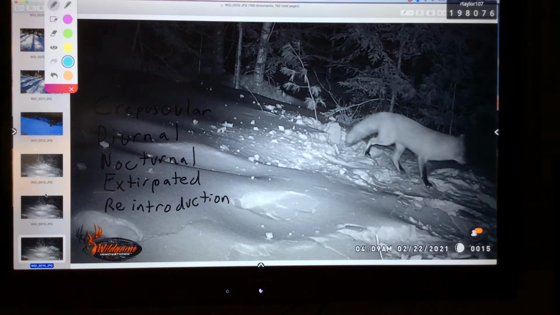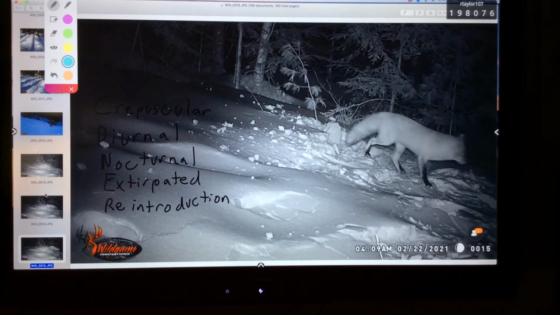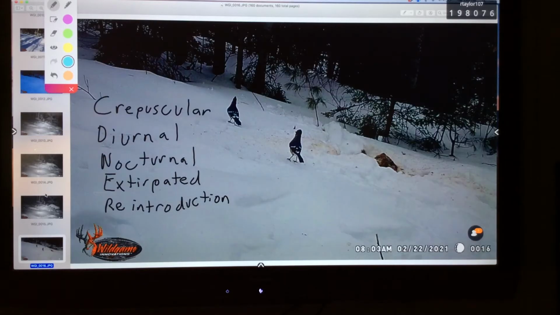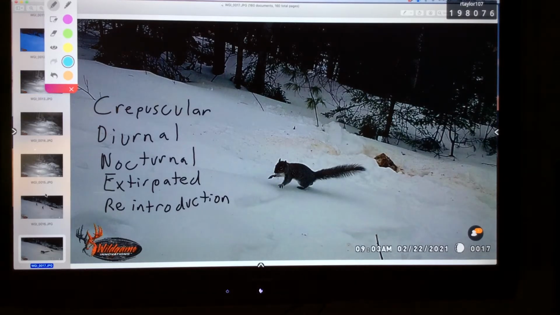Now we have a coyote. A couple of different images of the coyote. This is at 4:07 a.m. So the coyote is obviously nocturnal. 4:09 a.m. Now we're back to the blue jays at 8:03 in the morning. They are diurnal, as is the squirrel.